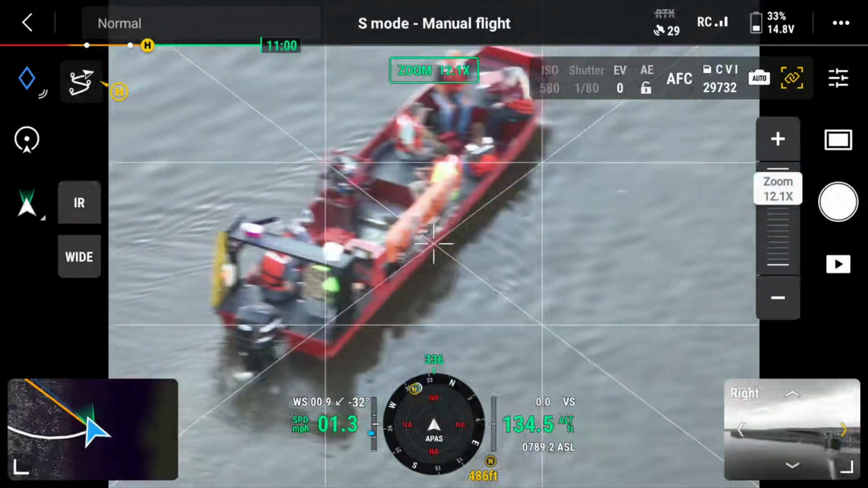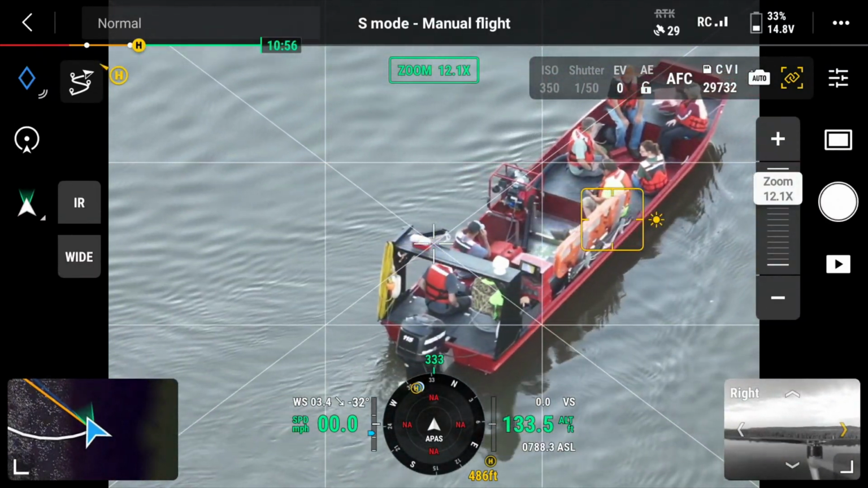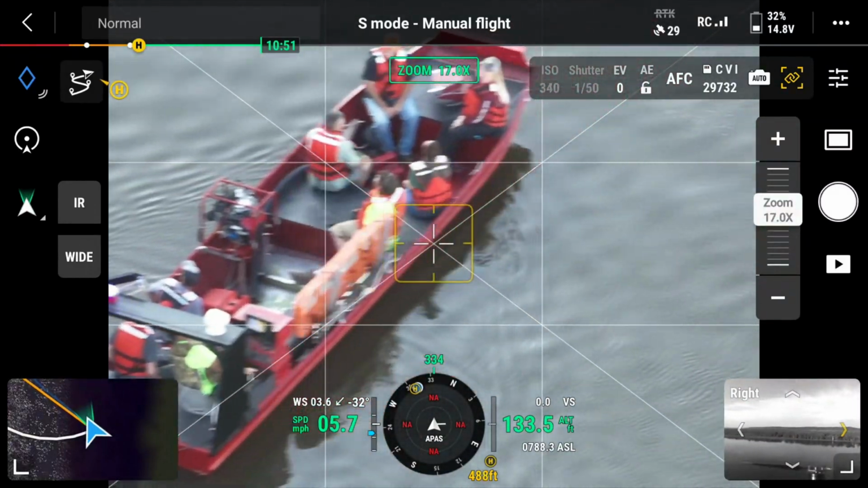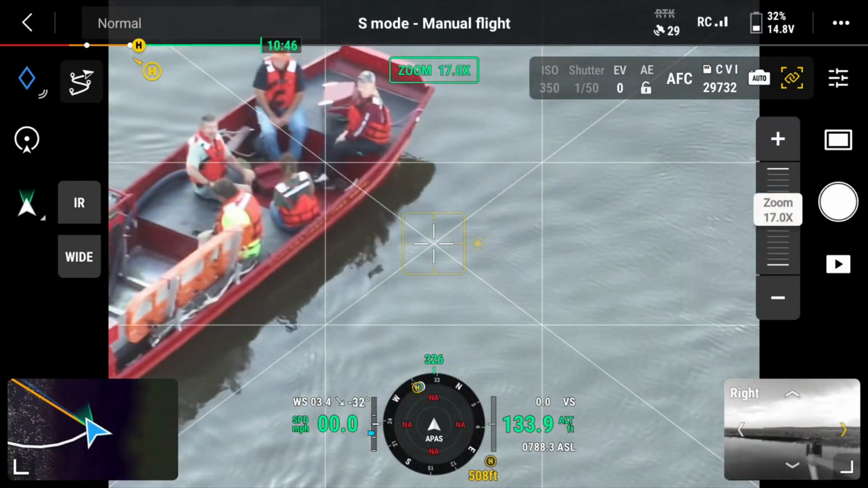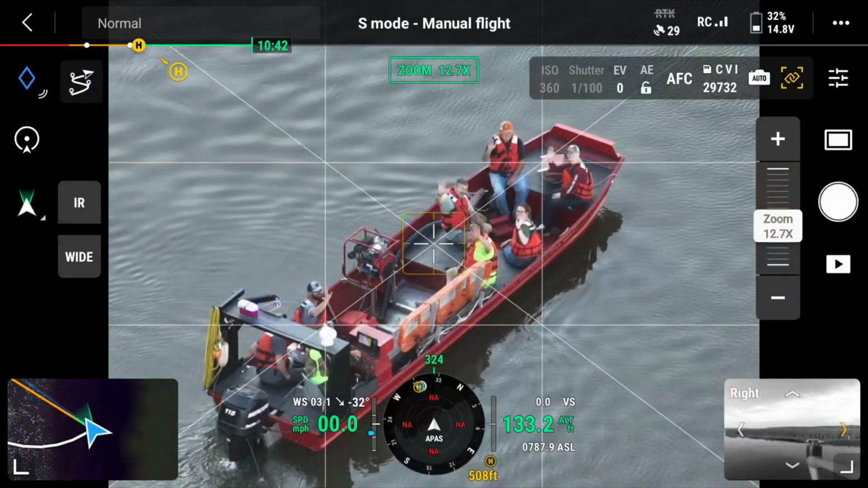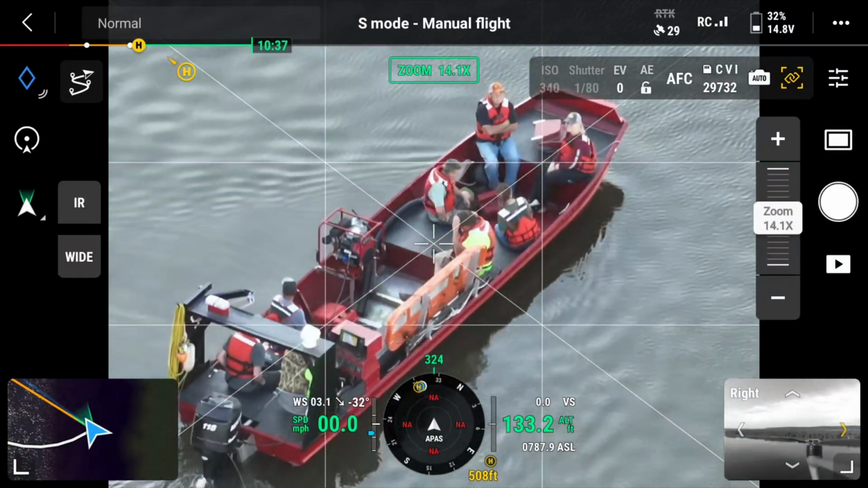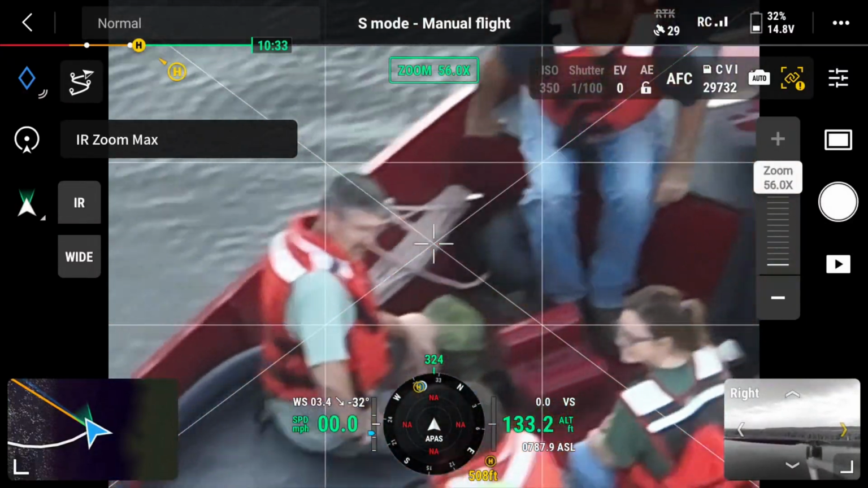Let me get focused on them. Hey Ross, do you guys see the drone above you? Yeah, we do. Without looking like a bunch of morons, everybody look at it and wave. There you go. Oh, that looks good. All right, go ahead.